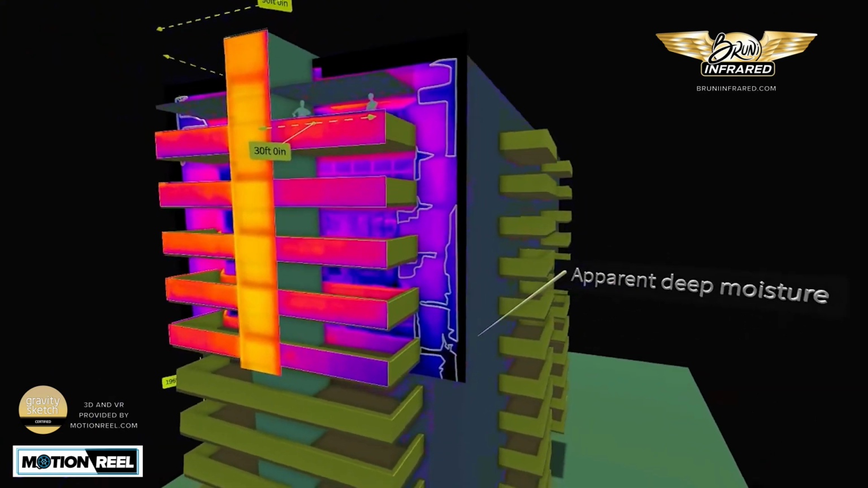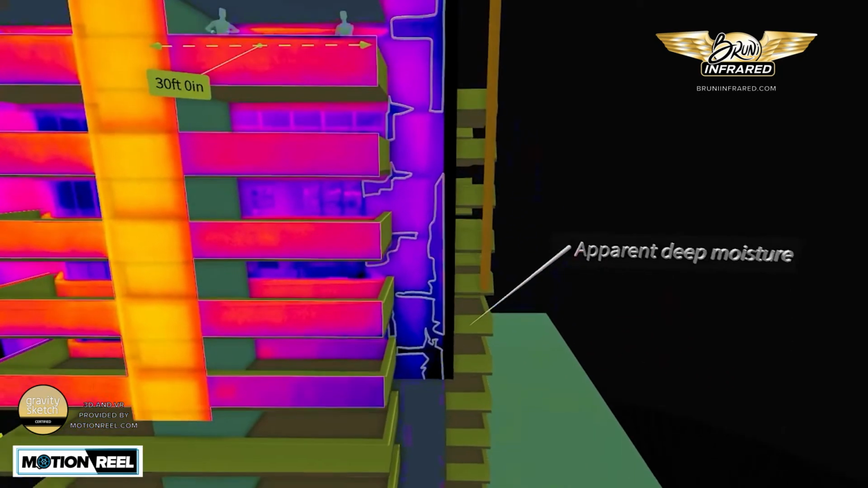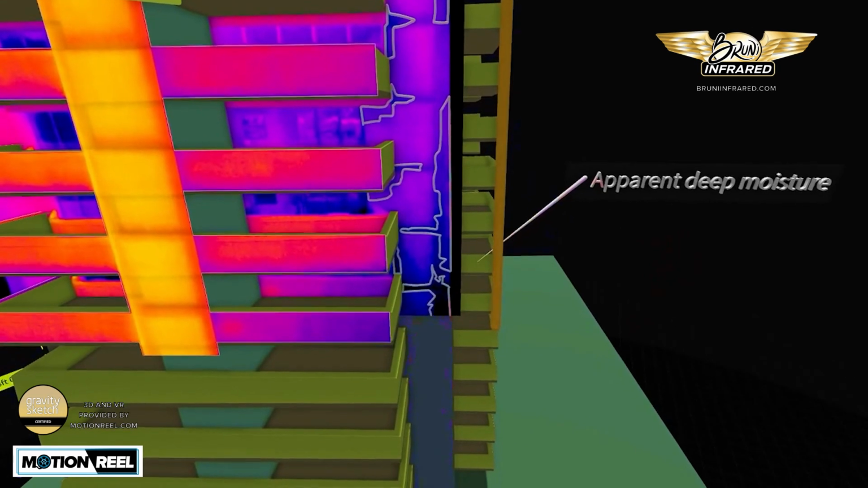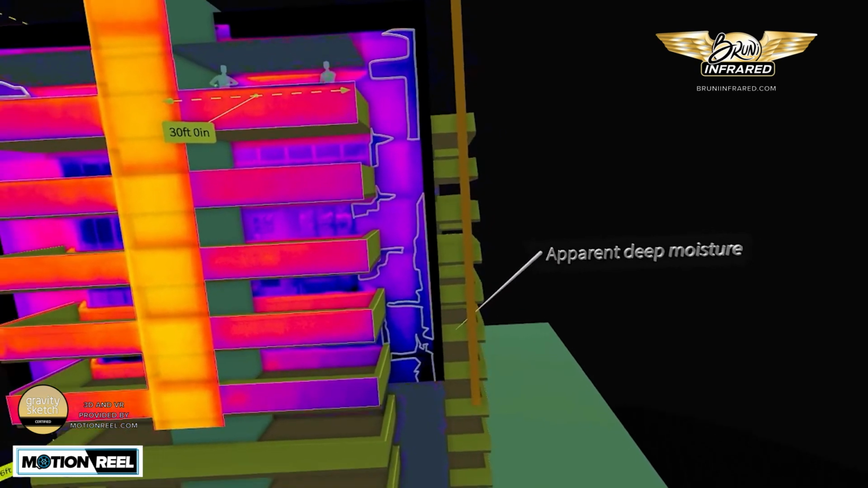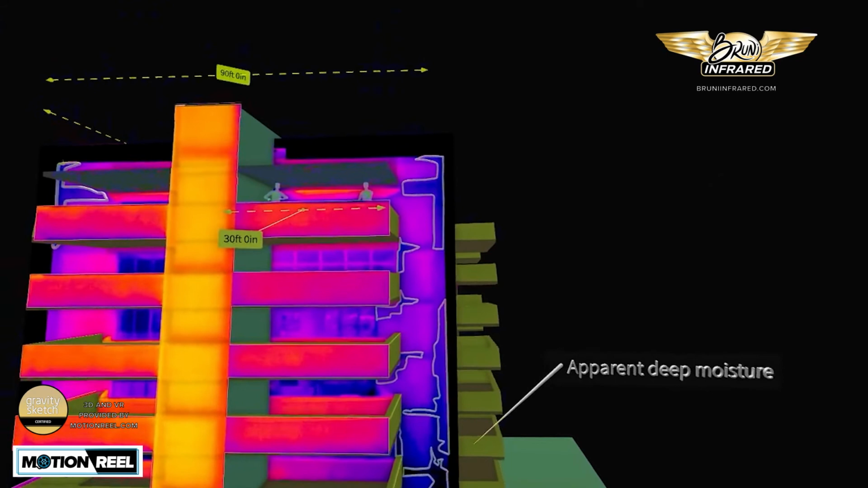These areas start at the top, and as you can see go down. Gravity takes the water down, and as it does, it infiltrates the sides of the building and the columns of the building and the infrastructure of the building. That can be very dangerous in terms of the safety of the building.